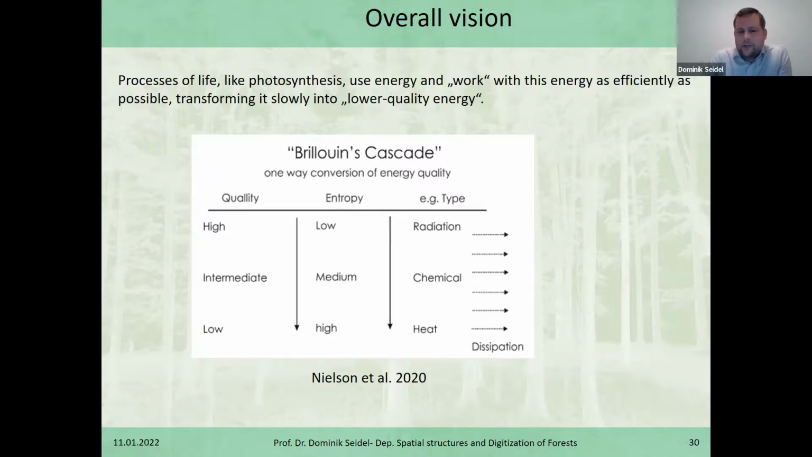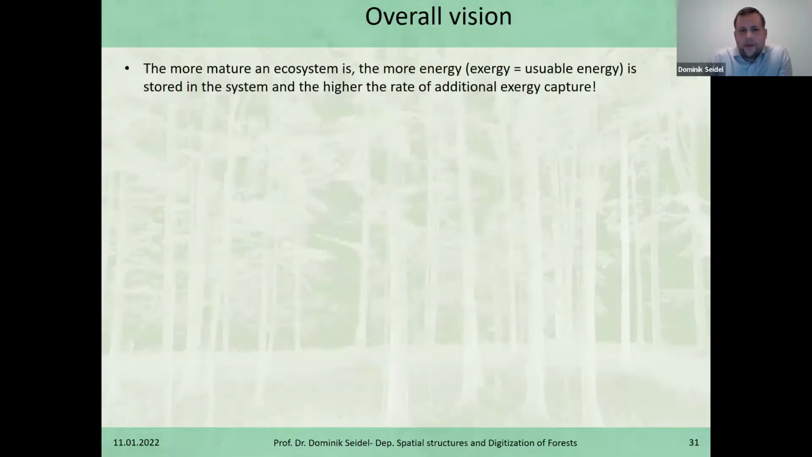So energy is consumed and entropy is created thereby. And there was also work done that showed that the more mature an ecosystem is, the more energy is stored in this system. And also the higher is the rate of additional energy capture.